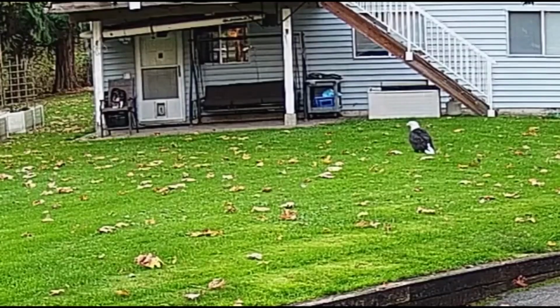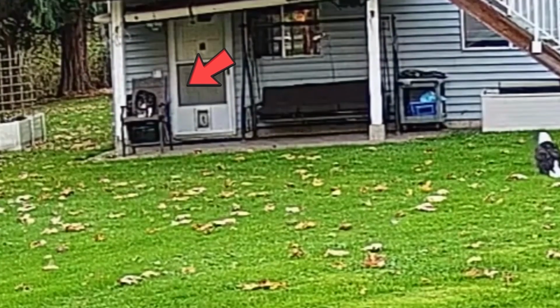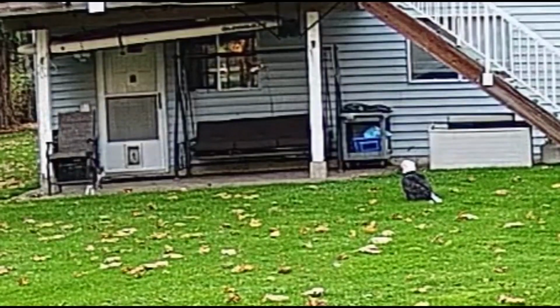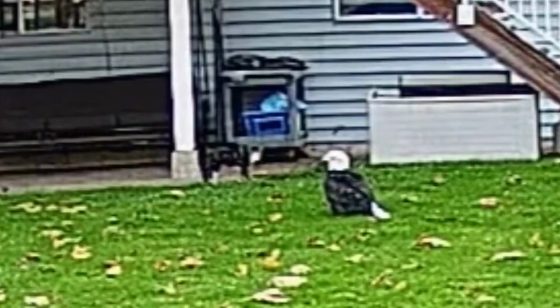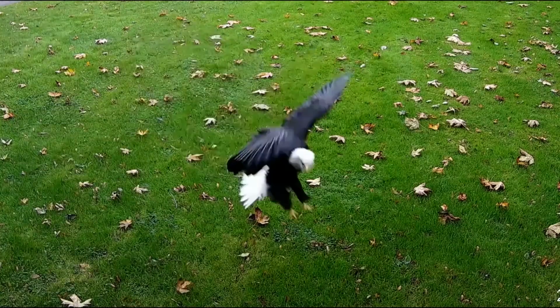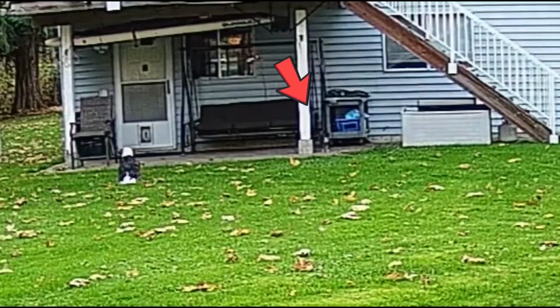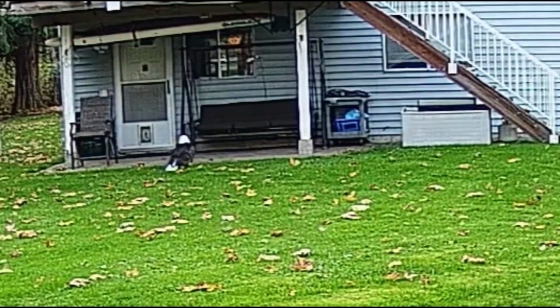In this intriguing video, we see a cat relaxing under a deck while a bald eagle unexpectedly enters the yard. The cat curiously observes the eagle as it approaches. They have a respectful standoff for over 15 minutes, and the cat cautiously approaches the eagle, causing its back to arch, and the eagle spreads its wings. It's unclear what the eagle's intentions were, whether it was after the cat or something else, but it was an intriguing clip nonetheless.